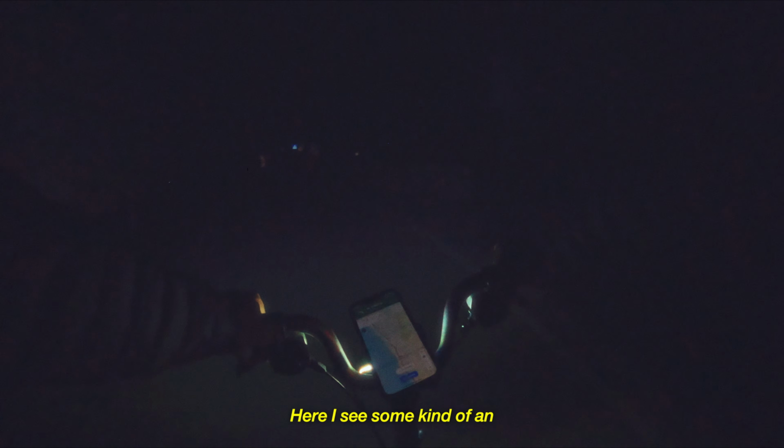The first time civilization. Okay. Korneuburg. But I have to keep going. Here I see some kind of abandoned industrial area. It's very hard to say.